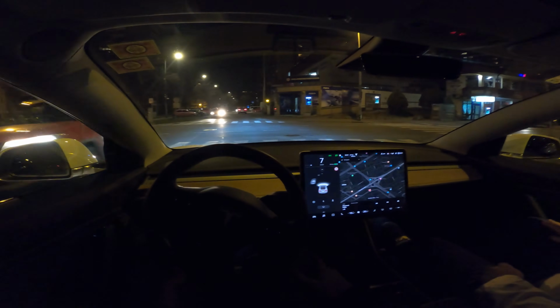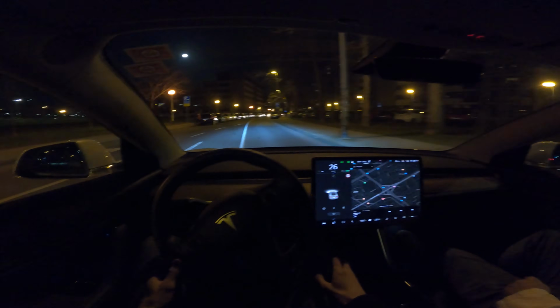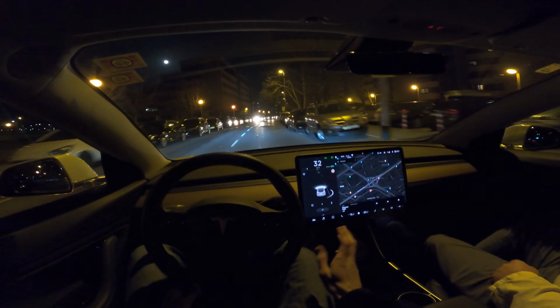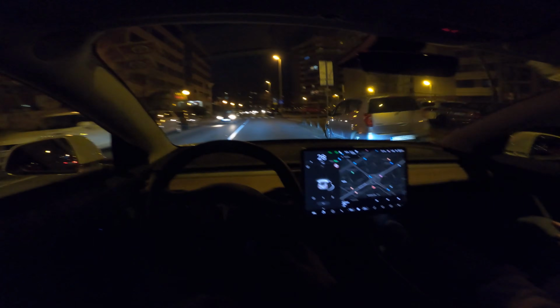The only noises you hear are tire noise, a little bit of wind, and some weird sounds that the cooling system for the battery makes, or other weird electric car noises, but most of the time you just forget about those.